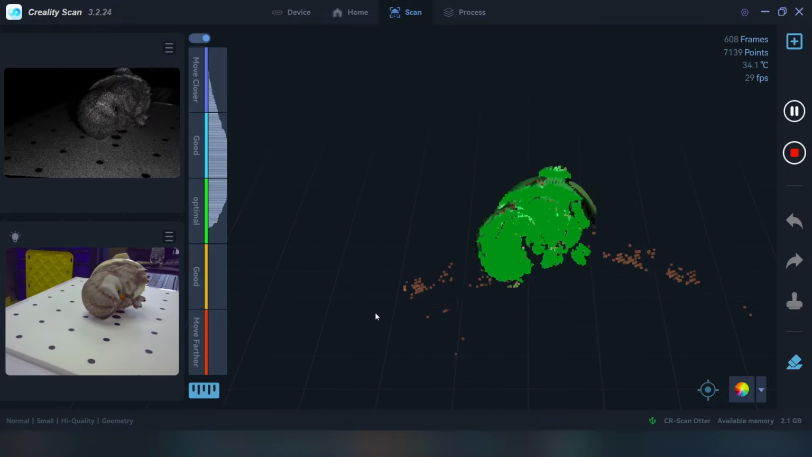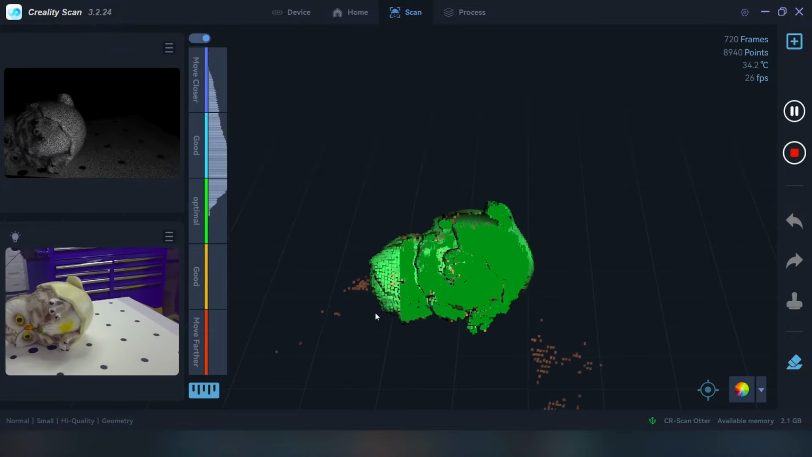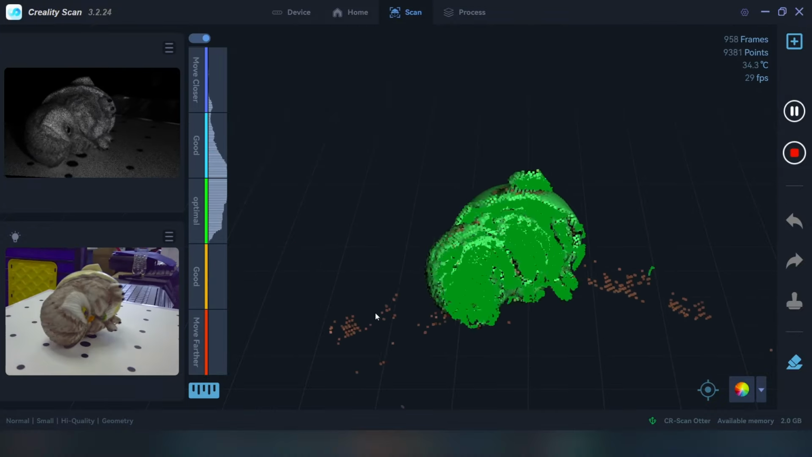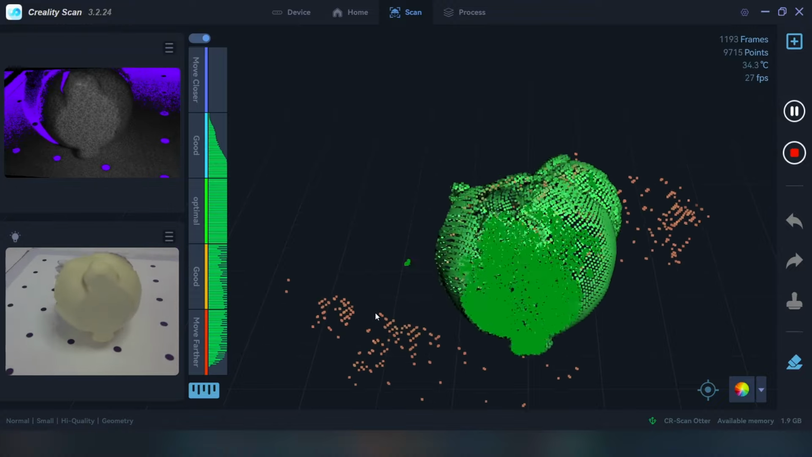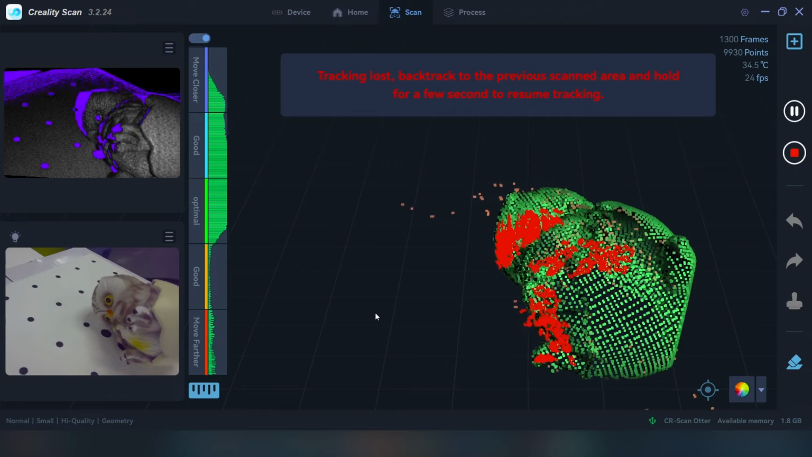And again, you could go around. I could actually use a turntable, but I'm a little nervous that I'm going to shake it, and I don't want to move the object while I'm doing the scan, because then you can end up with some weird things, which you could correct. It's not a big deal. But I will tell you that this is really, really simple.